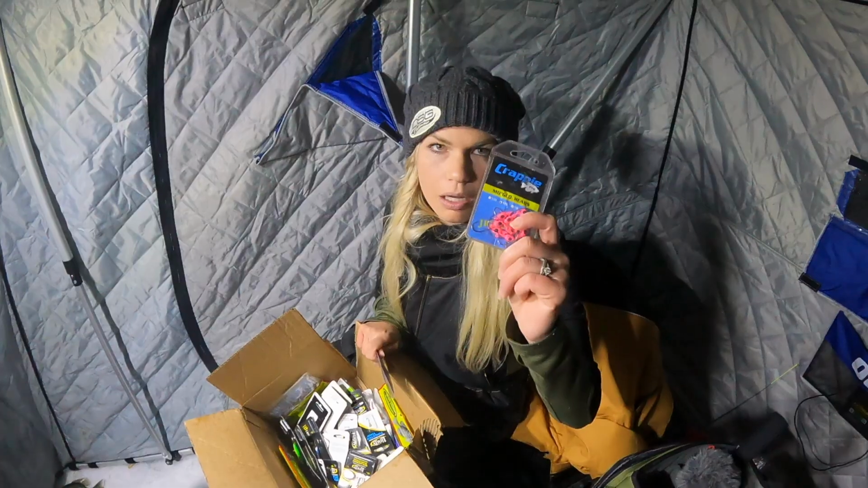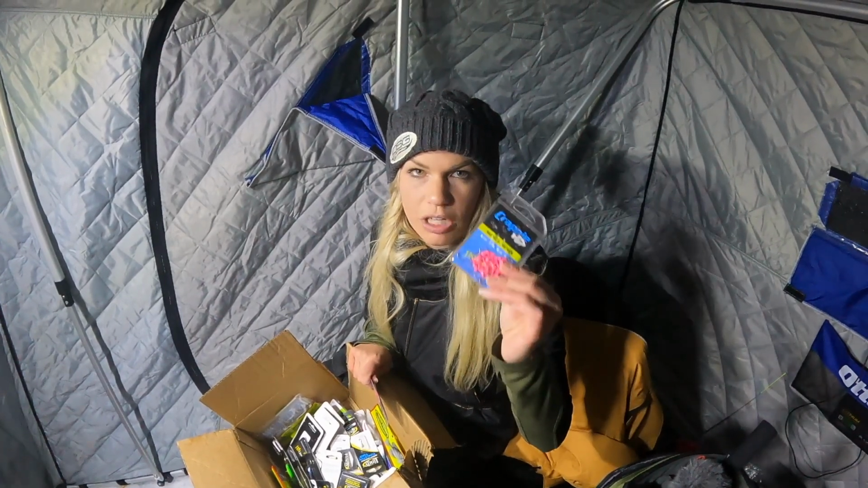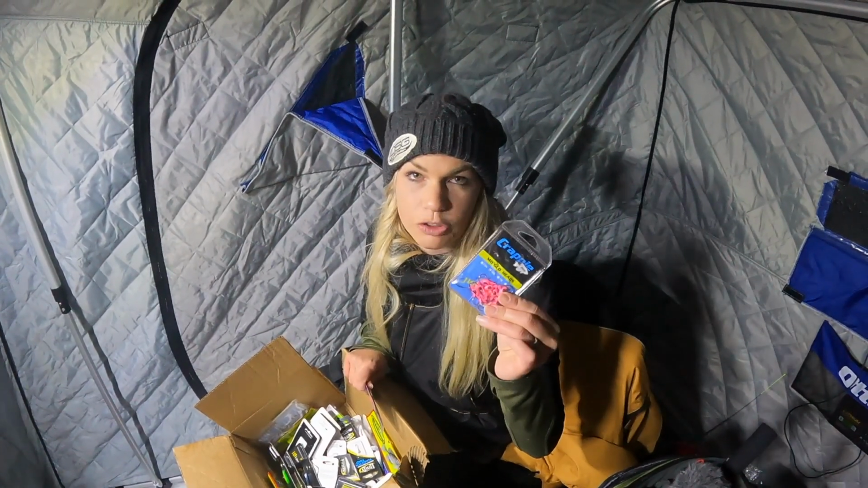And then we've got the 1/16 over here. This is going to be a much bigger lure for a little bit bigger fish. So I like to use these for a tougher bite, but grab those bigger fish out from a massive school like we have today.